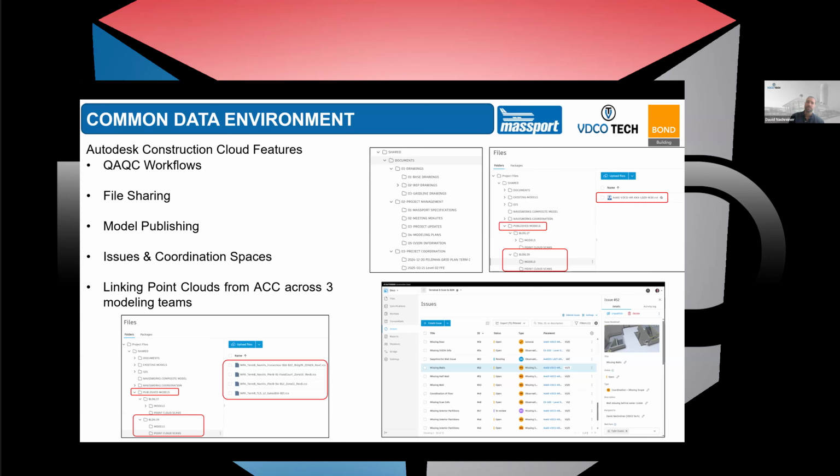It also allowed us to use the issues and coordination features space of ACC, where we were able to QA/QC as we modeled. Hey, you're modeling walls, floors, and doors, but there's something going on with the exterior shell or the columns. You can pop an issue real quick and put it up to ACC. And during our weekly meetings, we would address those and work through those together.